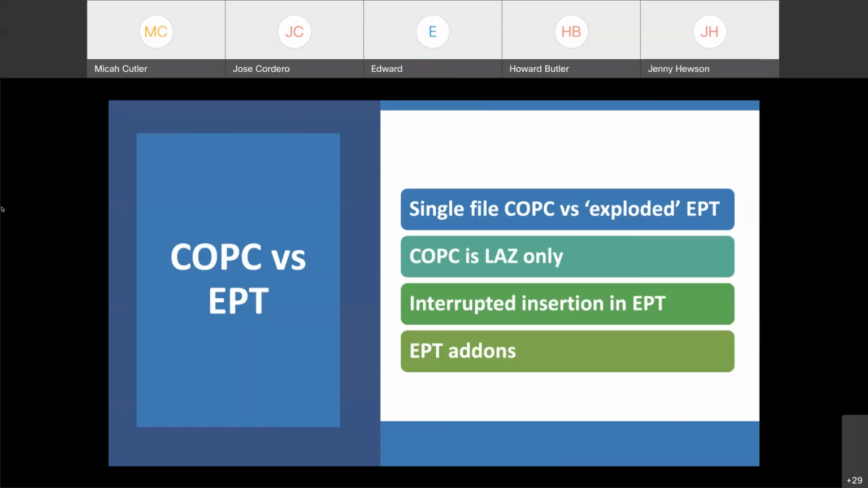EPT also supports the idea of what we call interrupted insertion. So say you were flying over an area, and on Tuesday you fly the eastern third of the collection, and then on Wednesday you want to fly the middle or western third of the collection. You can have an EPT data source that is incrementally inserting each day's collection into it. COPC isn't like that at all. Again, it's just a single LAZ file, right? It's organized as a single entity.